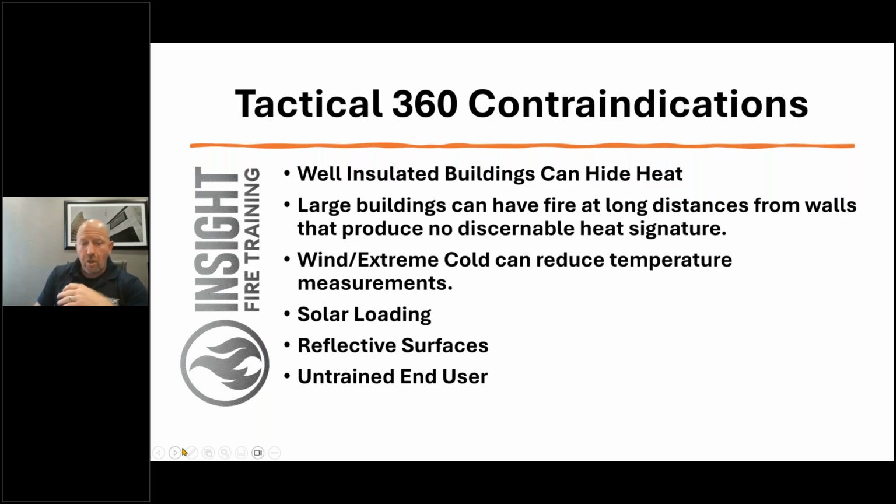Solar loading, you're talking about just the sun heating up the building. In survey mode in a Seek thermal product, I can see colorization on a sunny day in Arizona. I even saw it in Michigan. That was 150 degrees plus on an asphalt shingled roof, and it wasn't on fire. Reflective surfaces, low E glass, shiny metals can throw you off.